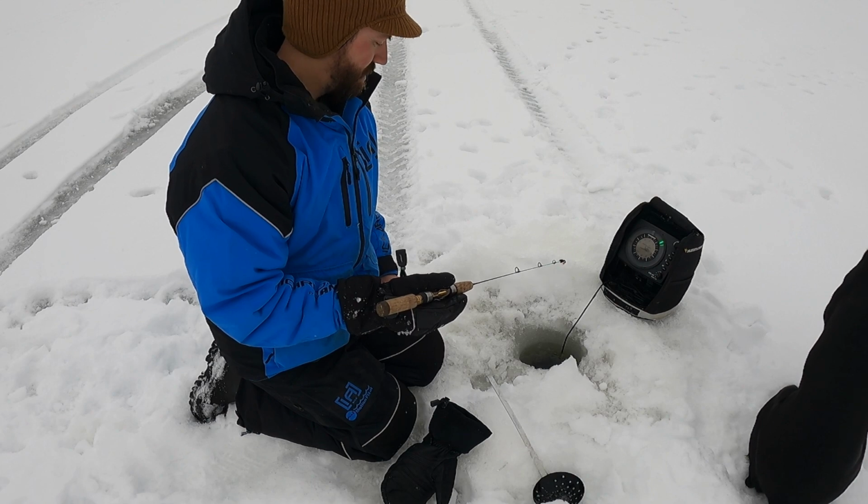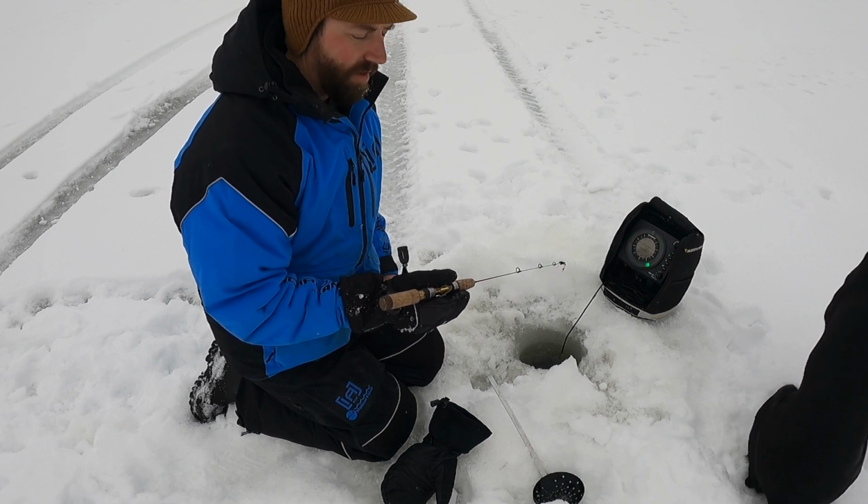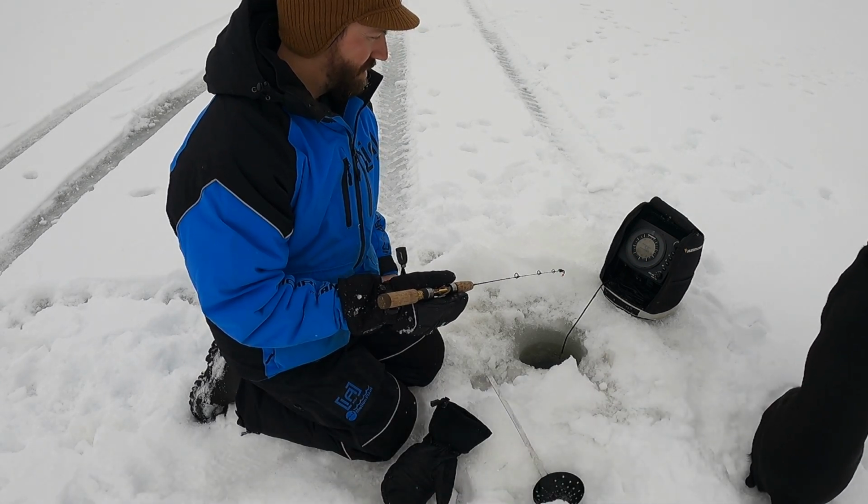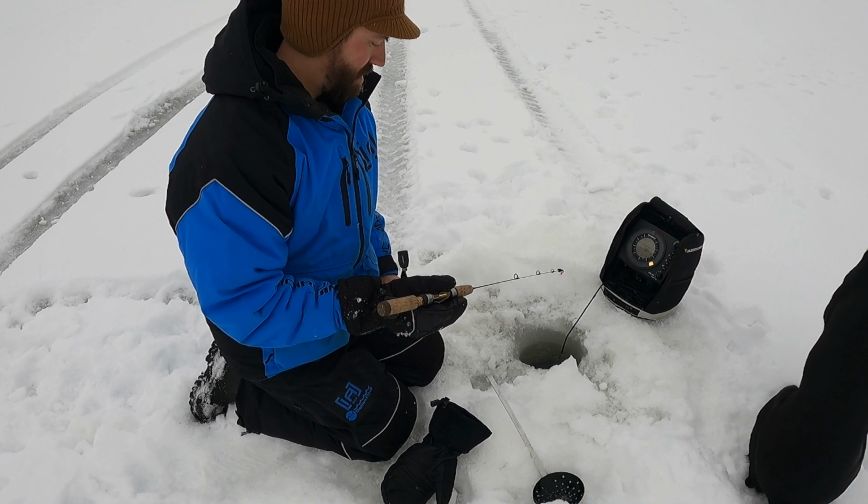Before you set up, take 30 minutes, maybe take an hour. You can pick your area and drill a hole. And here's where my microphone died. So let's take a look at where I was fishing and wrap it up.